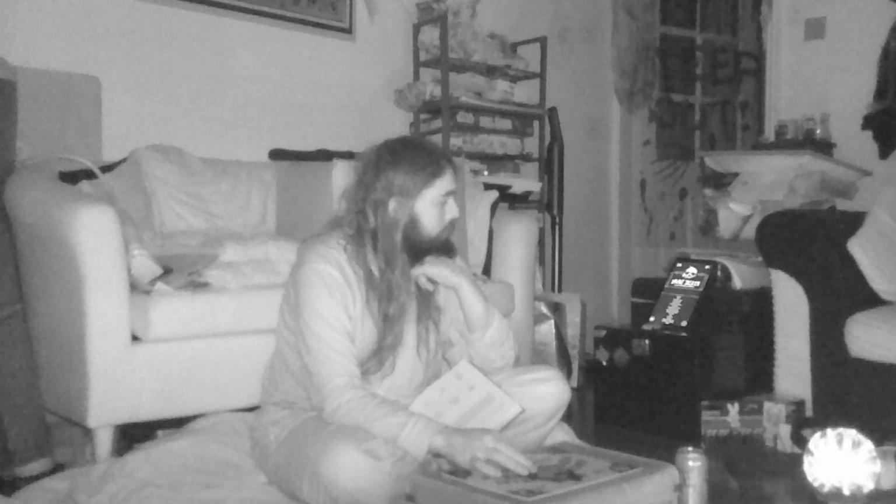The reason why I'm mentioning Pazuzu as well is I've got another candle gone out. I'll need to open more candles. That's not good. They couldn't have lasted, it's like 45 minutes. It would have had to have lasted.